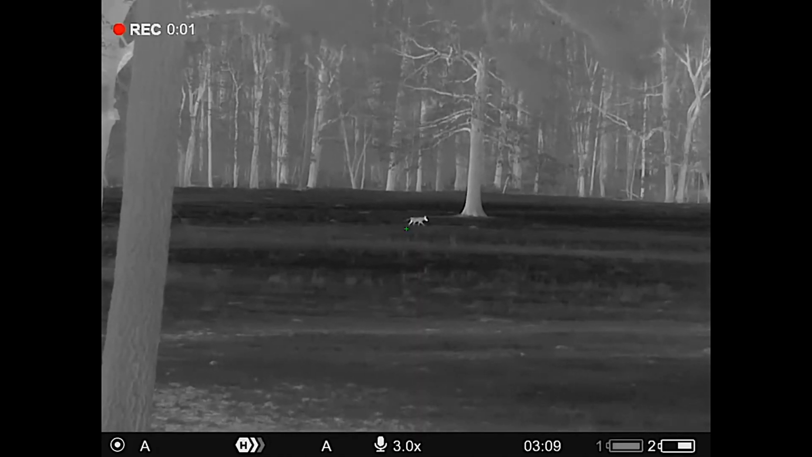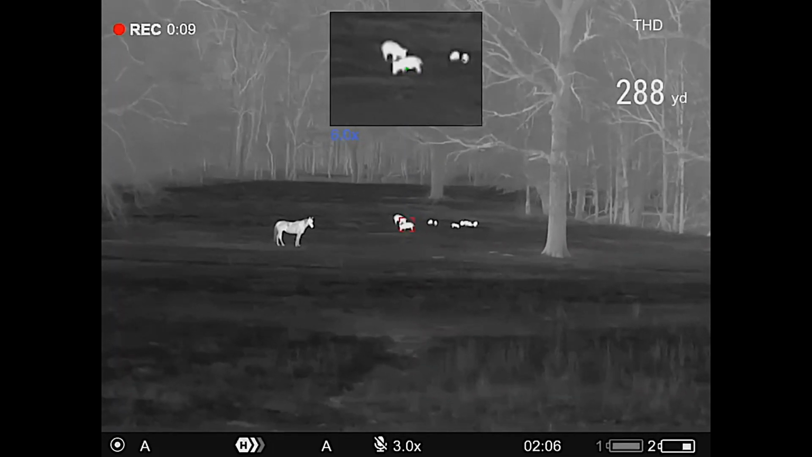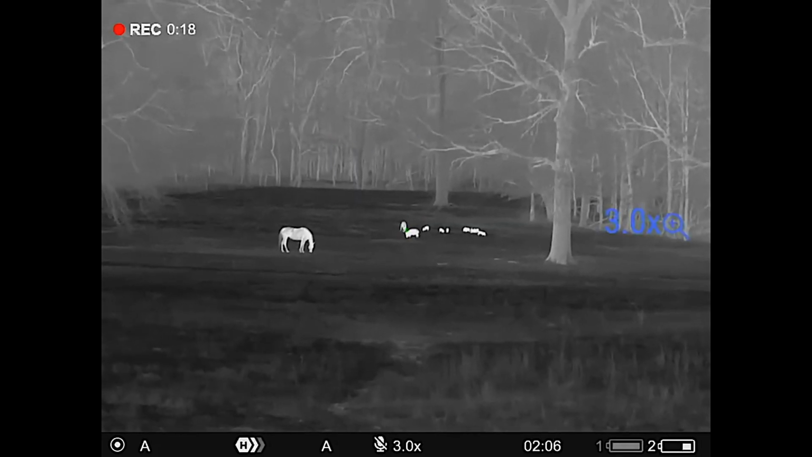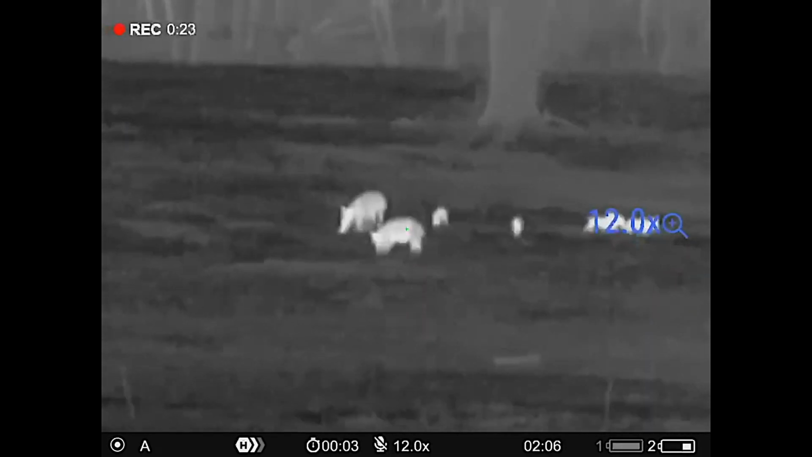Just trying to run down all the other specs in my head that I didn't write down on paper. That's about it. All the other Pulsar functions and stuff that people are used to, the menus, the one-shot zero, all the features that people like about Pulsar, this definitely has it.